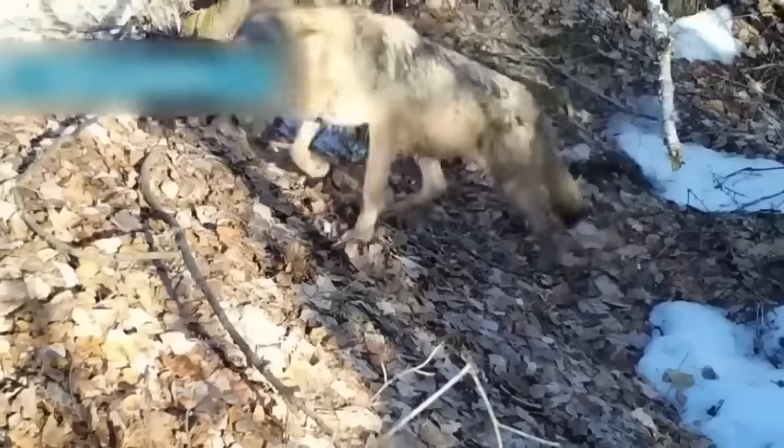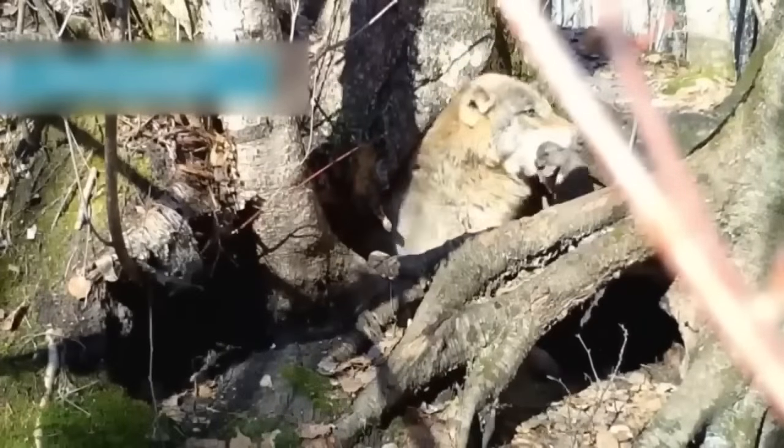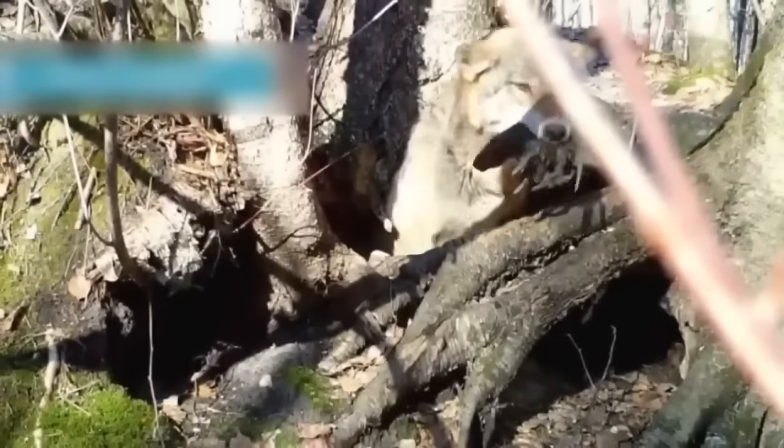In the snowy landscape, the touching display of maternal instincts moved all who witnessed it. It was a testament to the unbreakable bond shared by mothers across the animal kingdom.